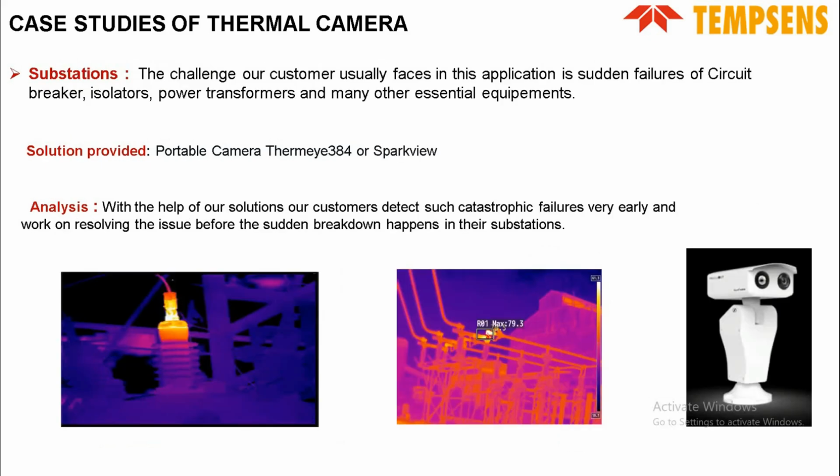Second is substation. Substations have various kinds of equipment like circuit breakers, isolators, power transformers, and many other essential equipment. The problem customers usually face in the substation is sudden failure of this equipment. We can provide two solutions in such applications: our portable camera, which is Thermite 384, or SparkView, which is for continuous monitoring.